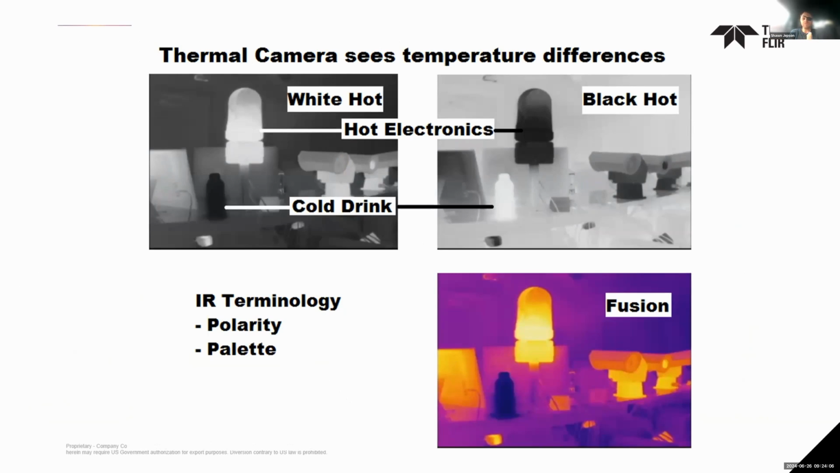So if you look at the top two images on the left, you have white hot. What the camera is doing is finding the hottest thing in the image and the coldest thing. And the hottest one, it makes white. The coldest one, it makes black. There's 256 shades of gray in the grayscale, and it just spreads those out against everything else that it sees in the image. If you go to the one on the right, it's black hot. It just reverses that. The hottest pixel is black, the coldest one is white, and it spreads them out that way. So that's the polarity, and you can toggle that back and forth. It's kind of personal preference. Depending on what you're doing, you usually don't get a benefit over white hot versus black hot. Sometimes you do in some edge cases, but for the most part, it's personal preference.